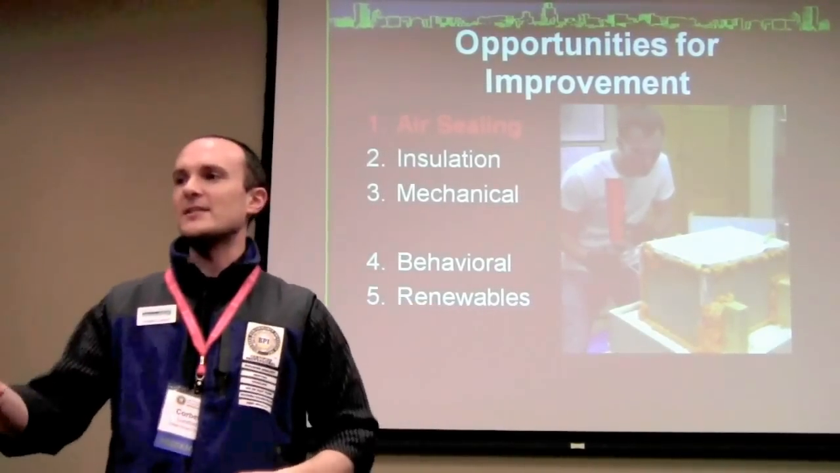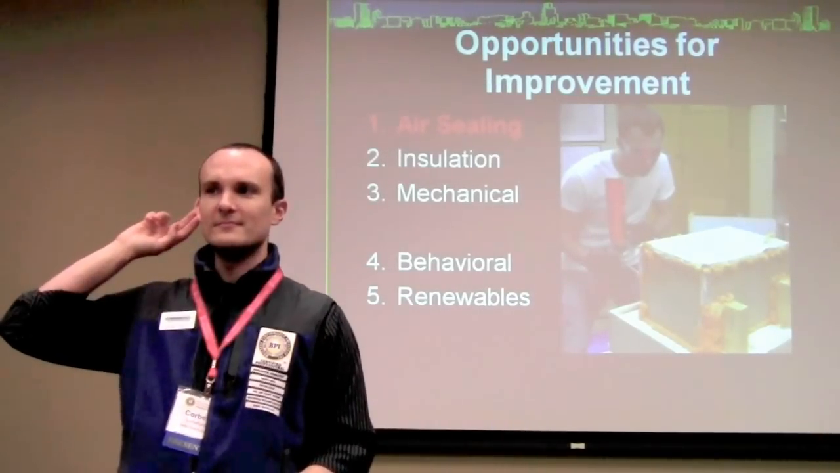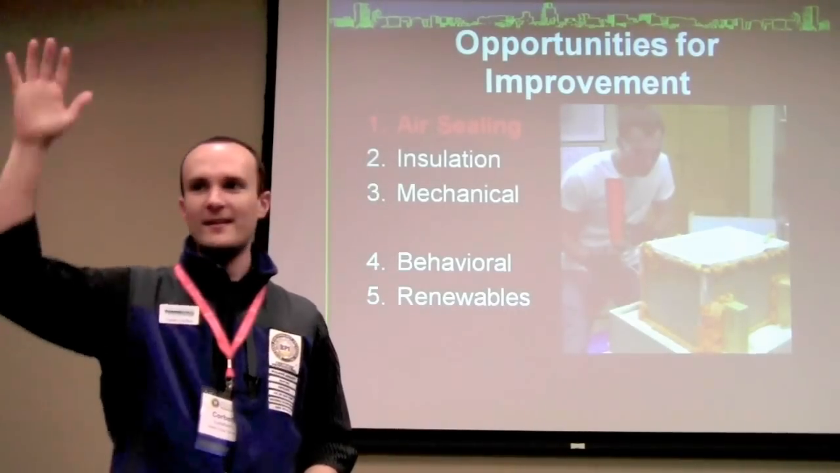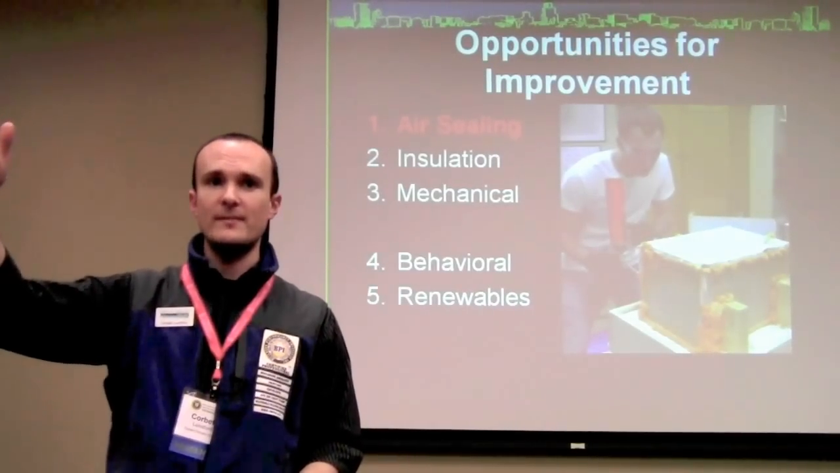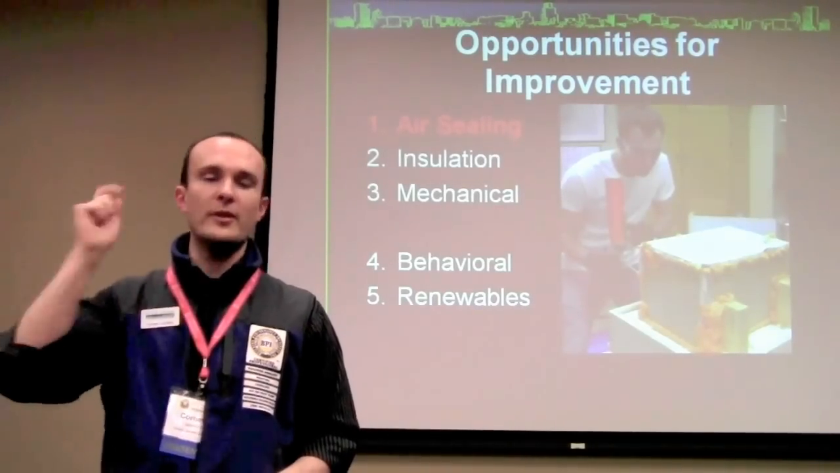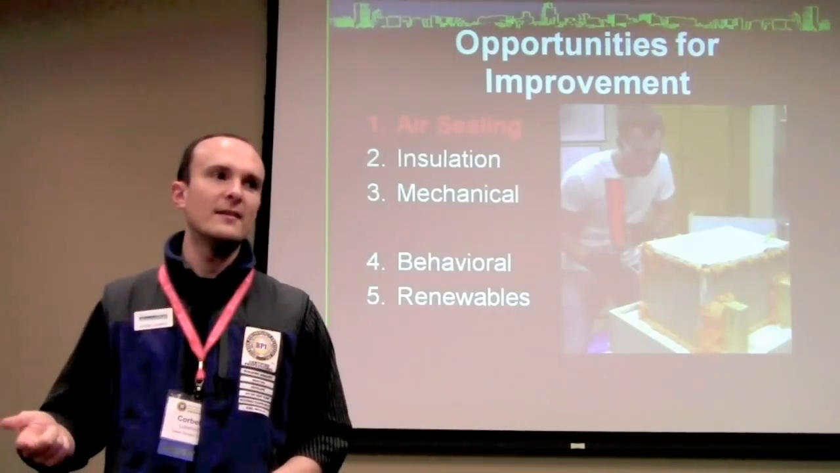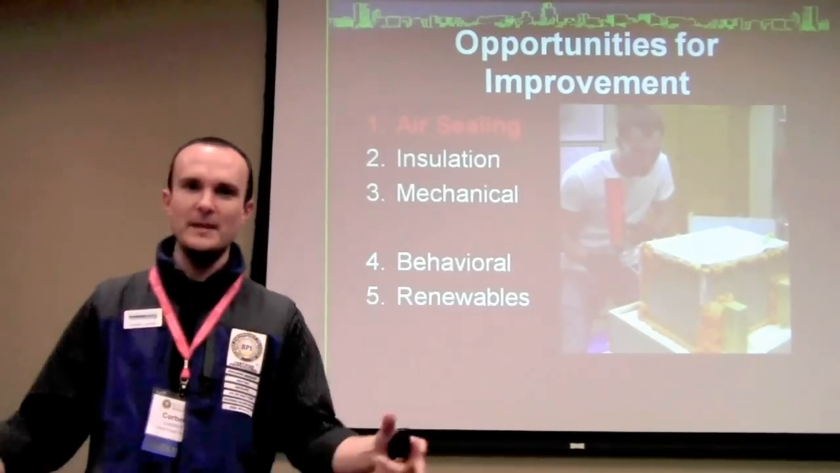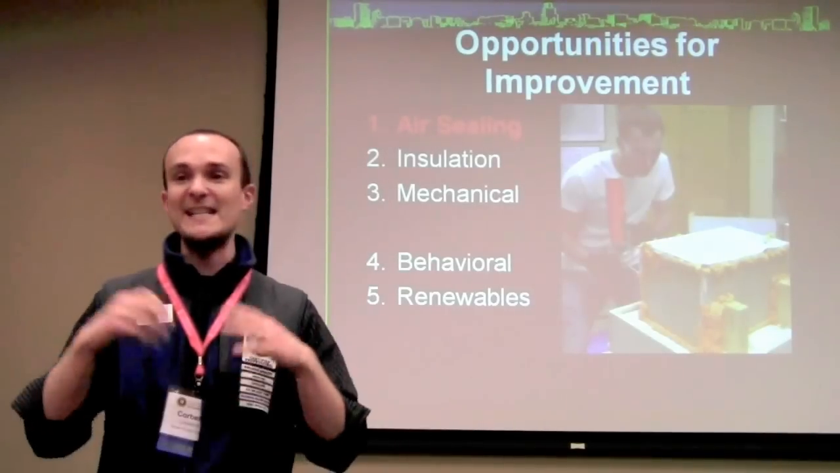How expensive is it to do air sealing and insulation? Do we have insulation contractors in the room? Is it expensive to do air sealing and insulation? Okay, how much does a new furnace cost? $3,500. How much does it cost to air seal and insulate an entire house? A couple grand, right? So we're talking about a furnace that's like this big that will die in 15 or 20 years versus an entire house of air sealing.